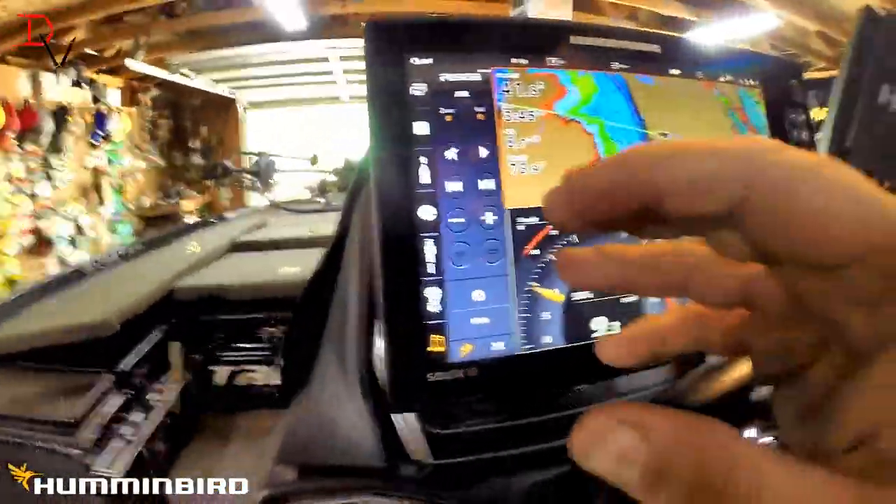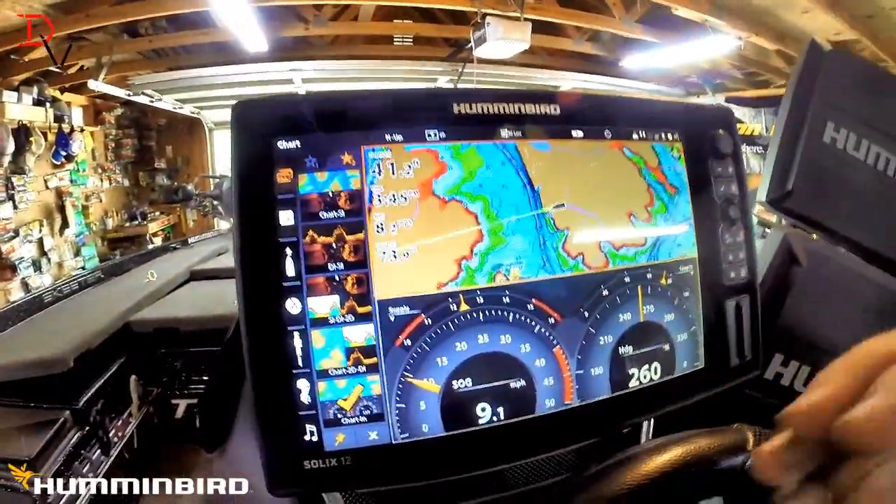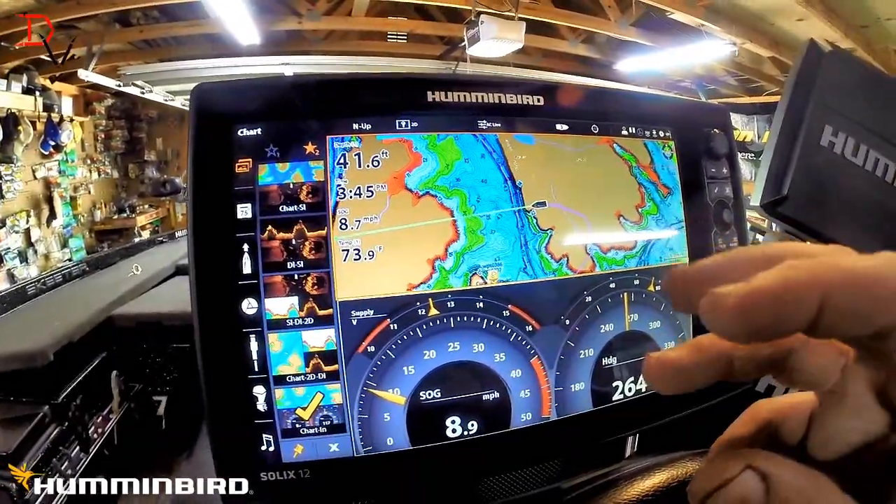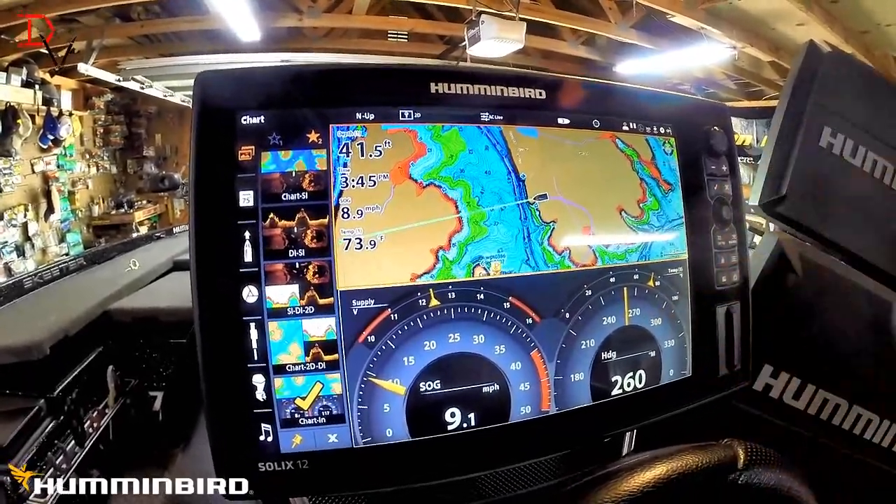This is probably the coolest new addition, is how simple, quick, easy, efficient Humminbird is making me as an angler using my Solix on the water. Get the new update, go out here and play with it, set up your Fab 5 favorites.